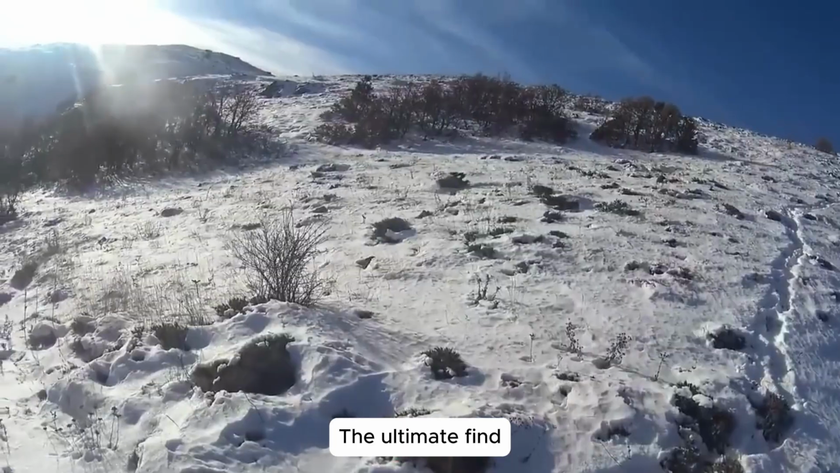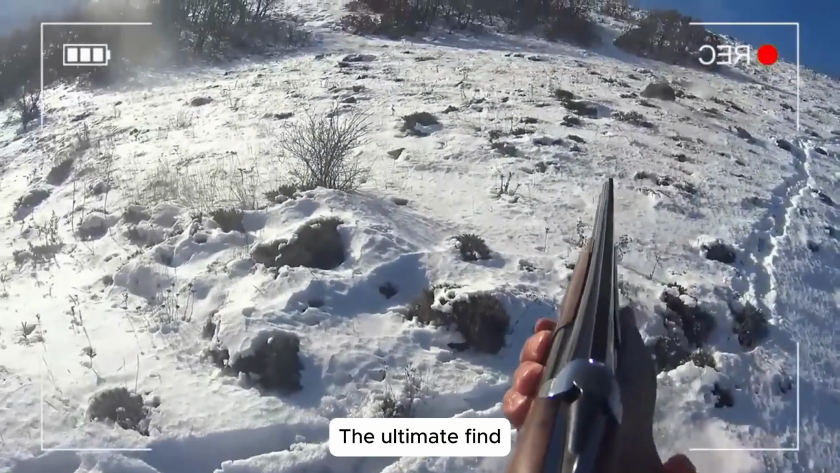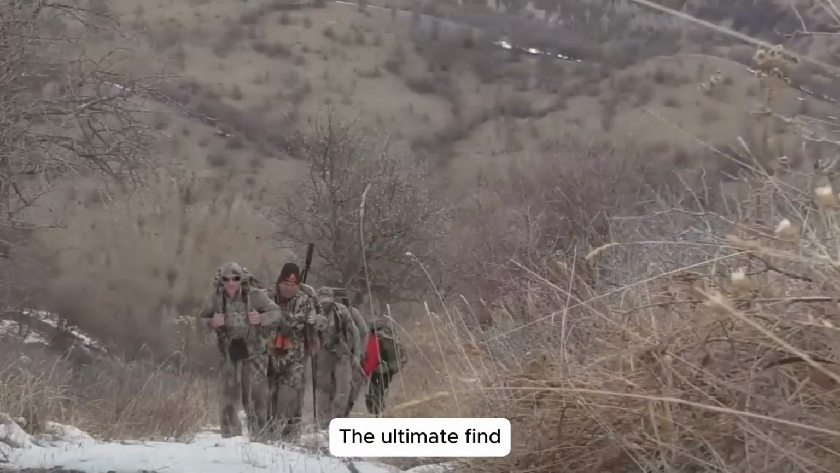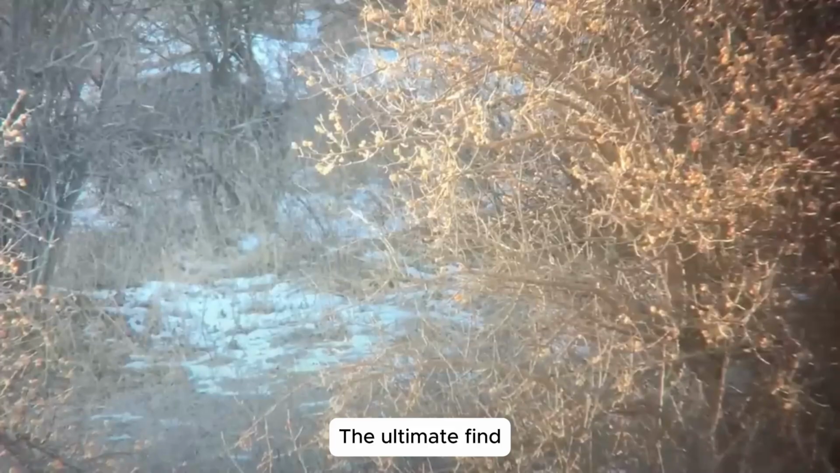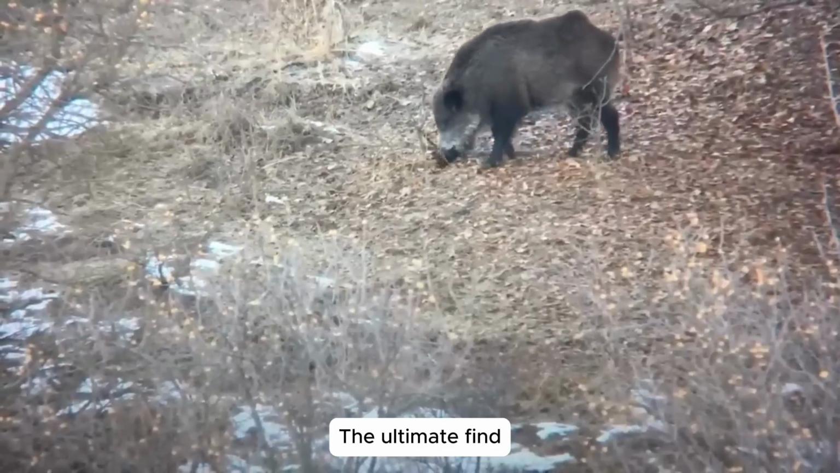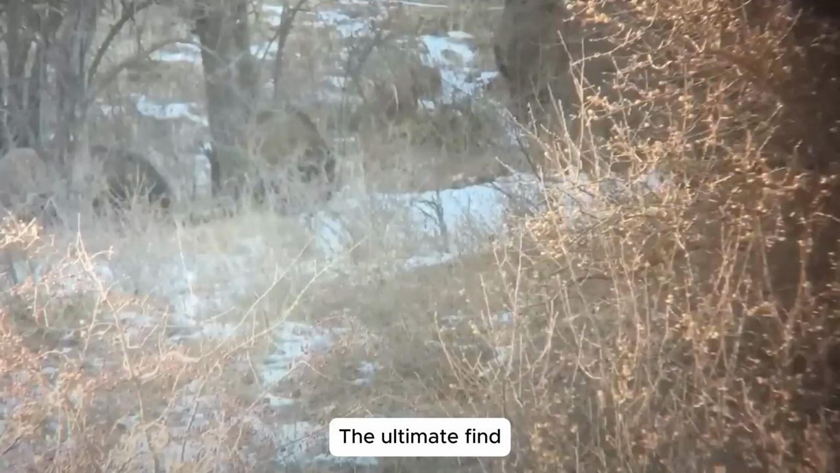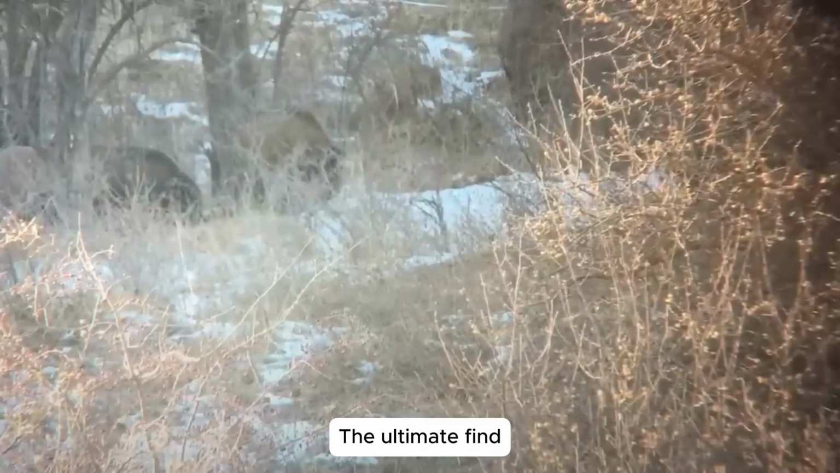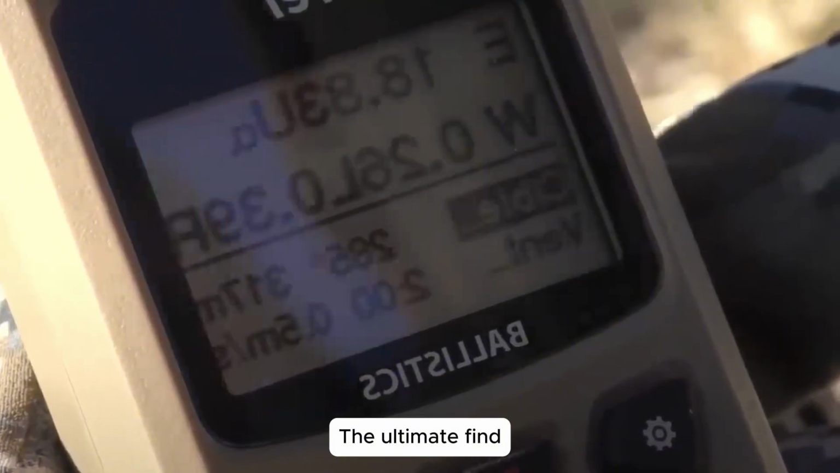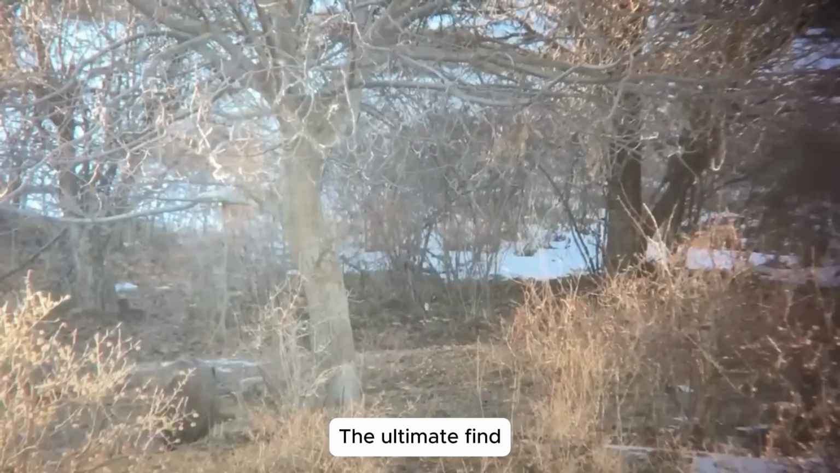The icy mountain winds cut through us, yet the fear for the crops weighs even heavier. We take our positions, load our gear, eyes fixed ahead. Then it appears, the intruder responsible for countless ruined fields. It hesitates behind the bushes for just a second. That second is all we need. A sharp, clean gunshot echoes through the valley. Target down. The first victory of the day, earned with precision and calm resolve.